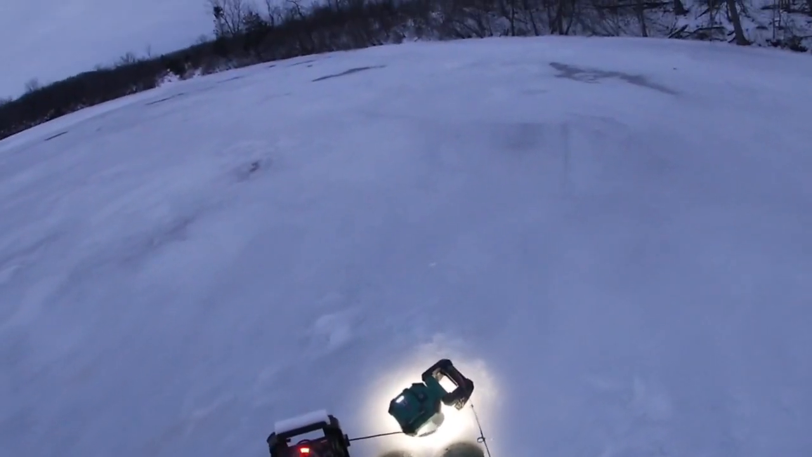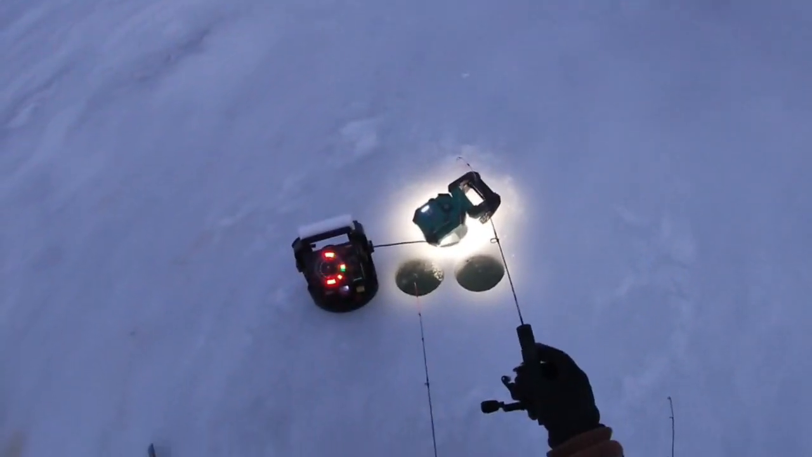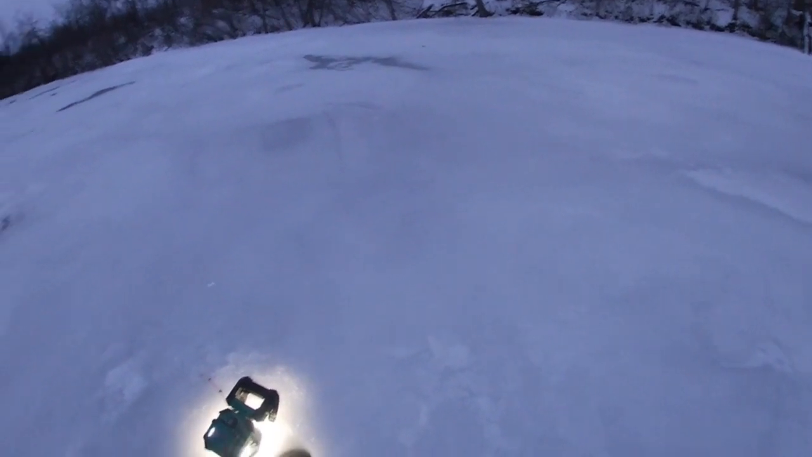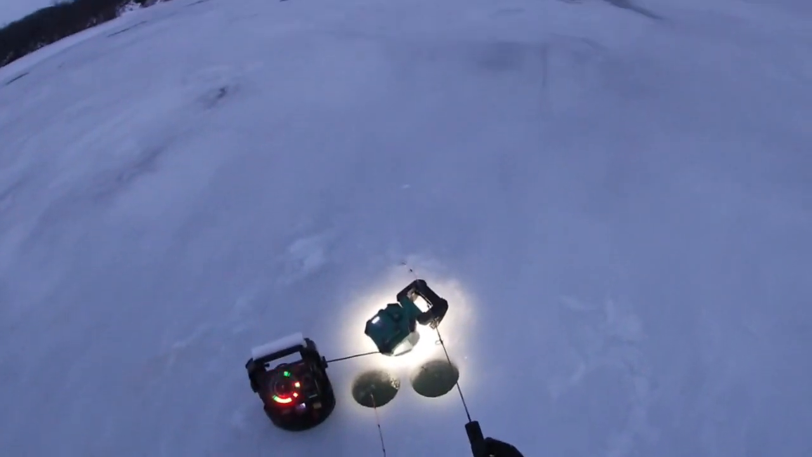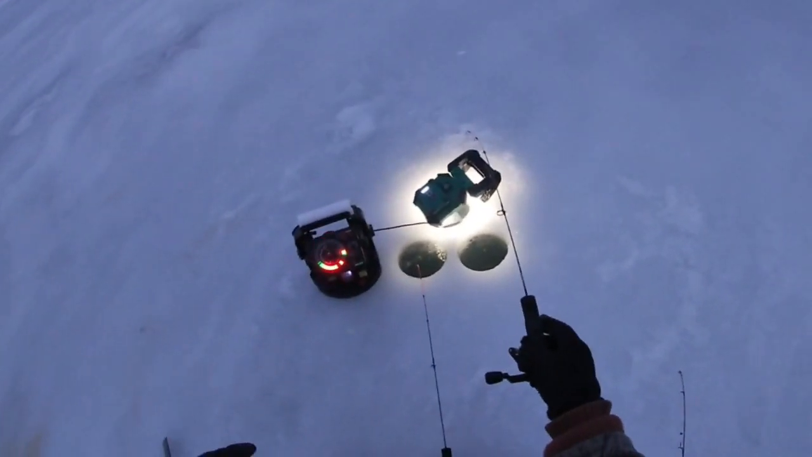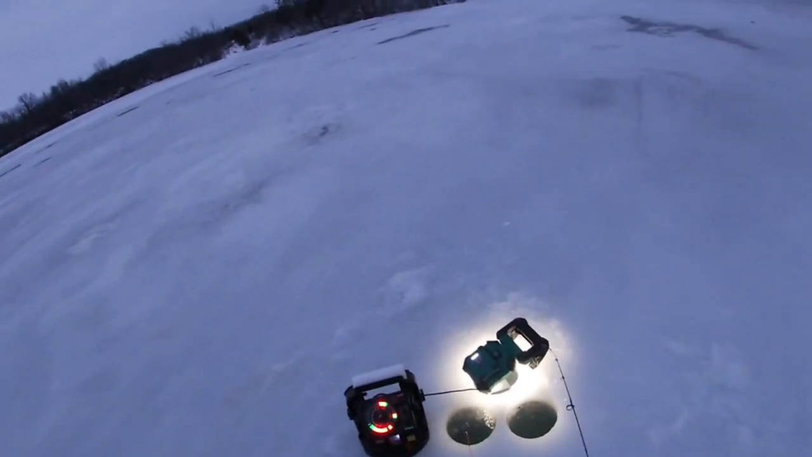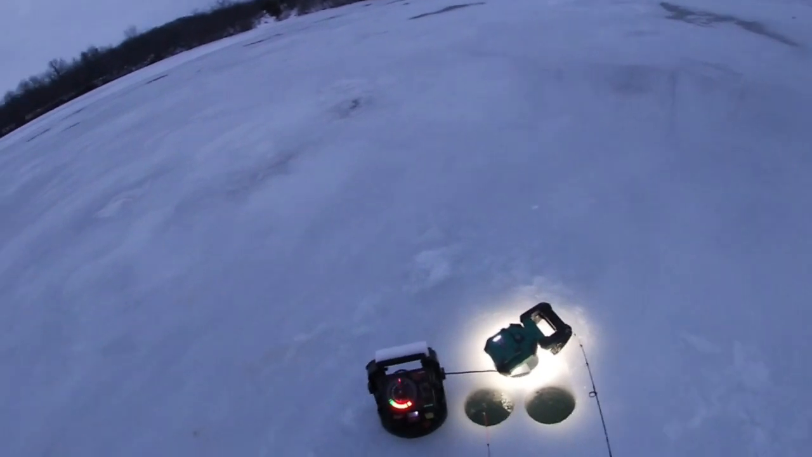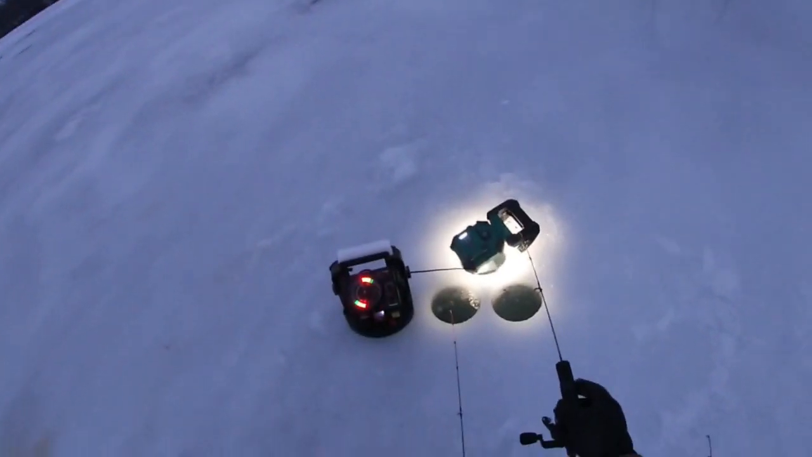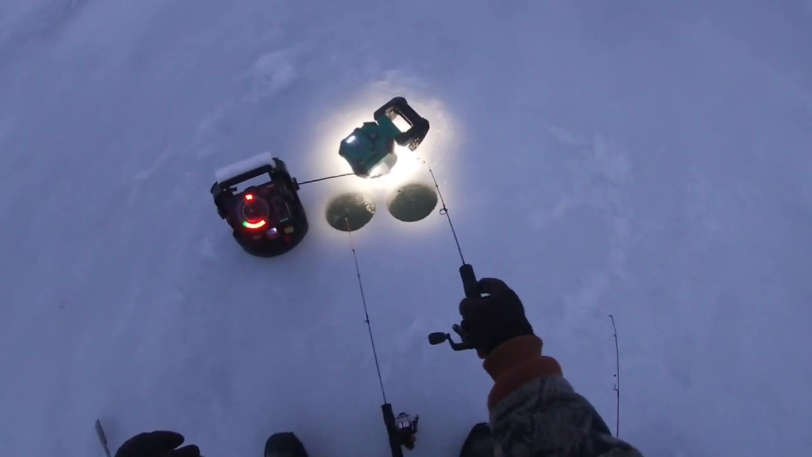Can't ask for better ice fishing conditions. It's good, thick, safe ice. We're approaching the middle of February. When I got out here, it was about 41 degrees. The only thing not in my favor was this west wind. I mean, at 41, that's nothing to complain about at all, but as the sun set and it's getting darker, it is a little bitey.